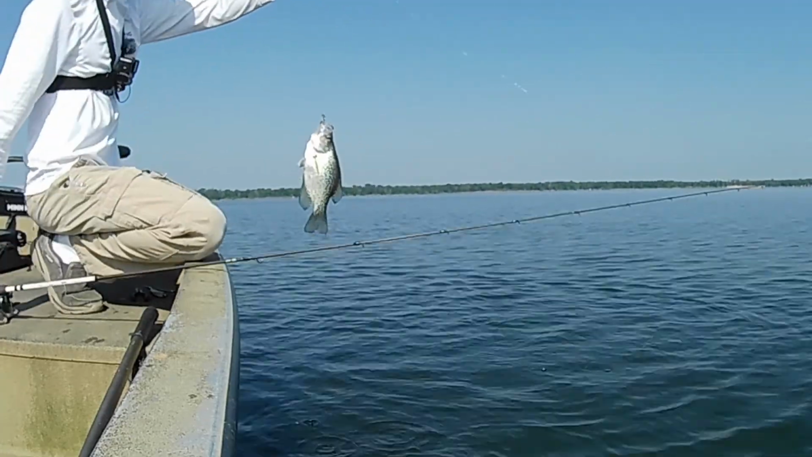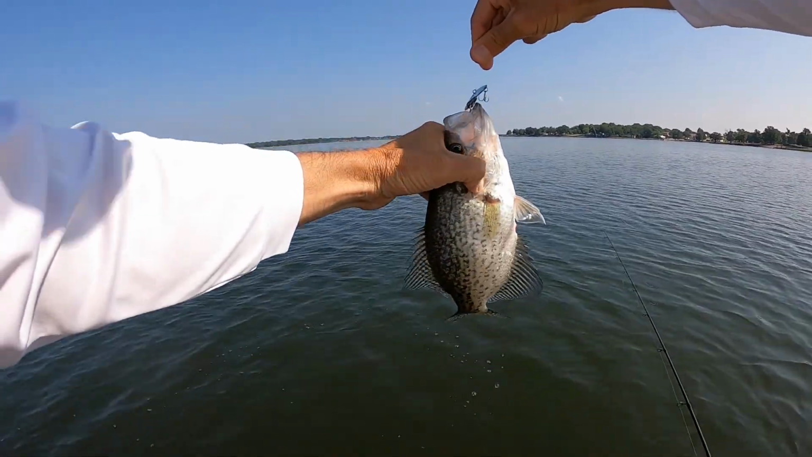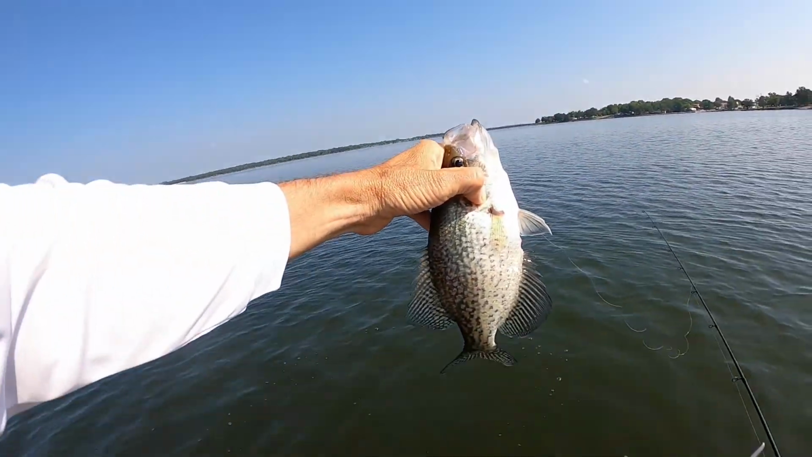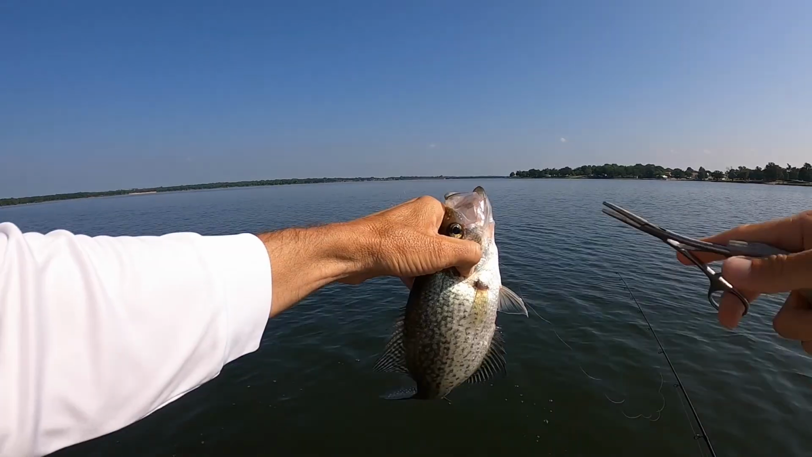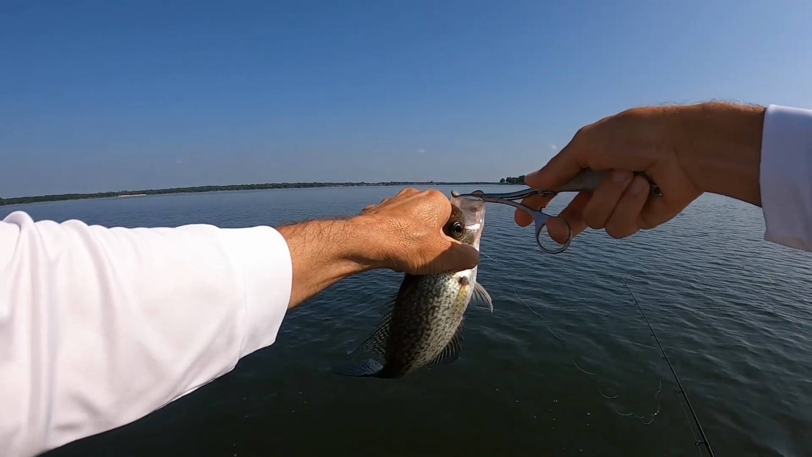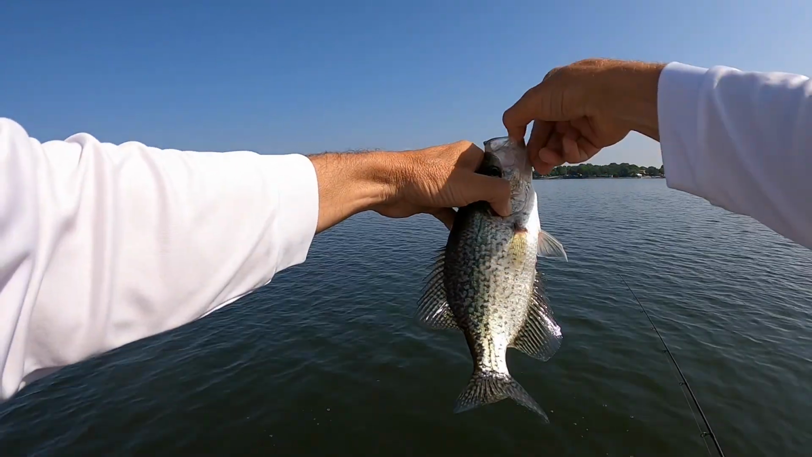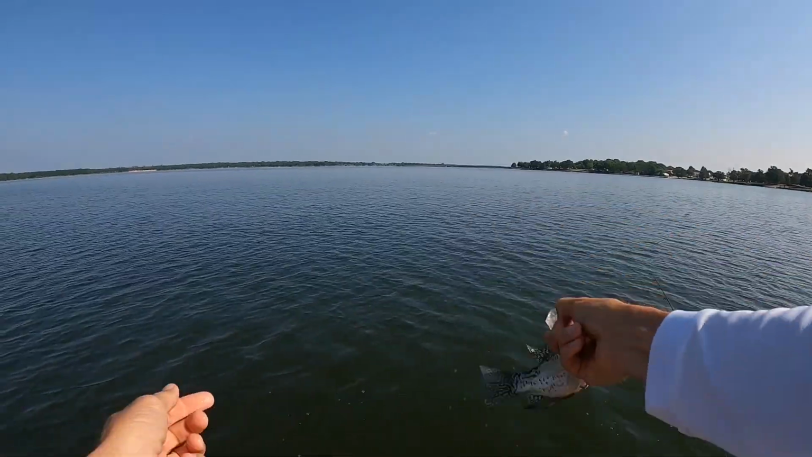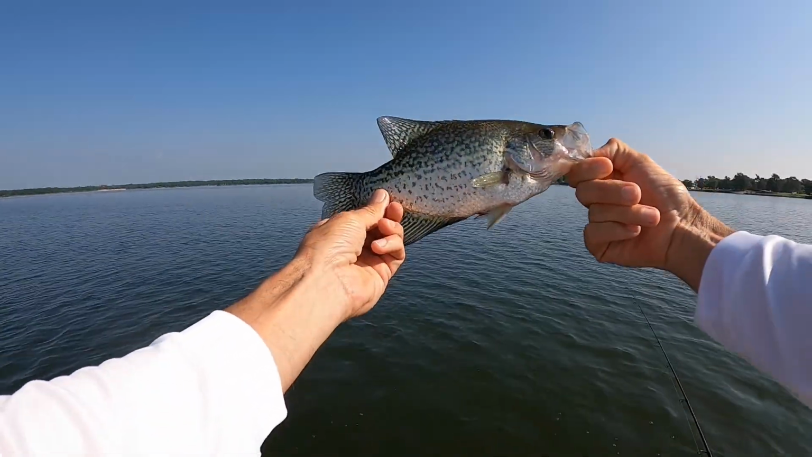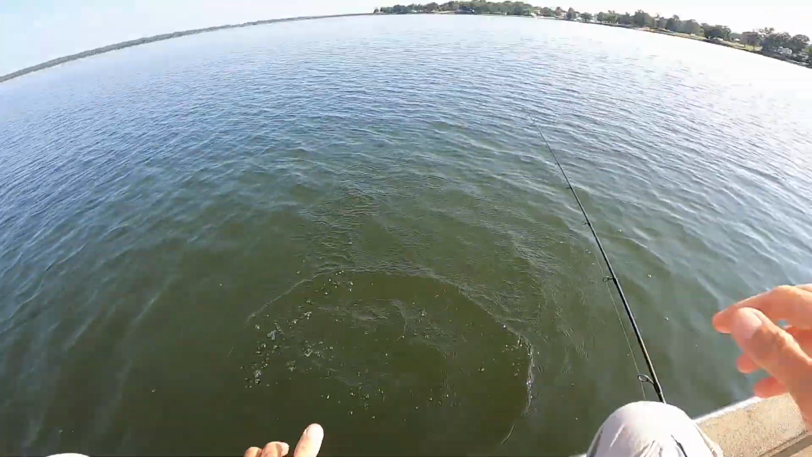Look at that. We got a nice one right there. Another nice one. They're all keepers, it looks like. Them little hooks really get them good. They can't hardly resist that action of that bait, I guess. Oh, where are you trying to go? He's ready to get out of here. Let's get him in. He's in a hurry to get back.